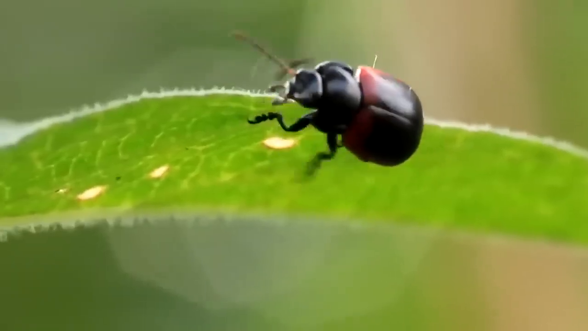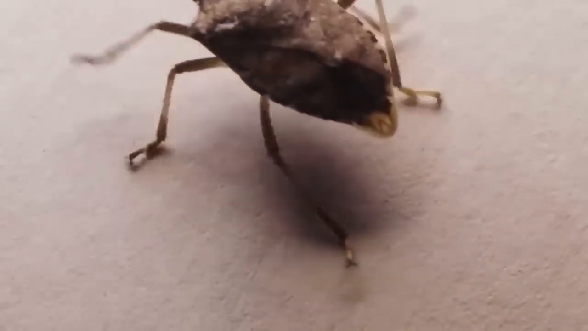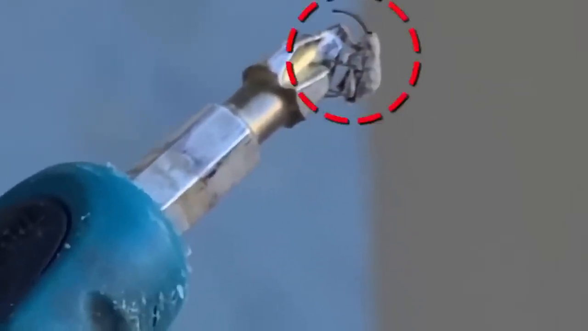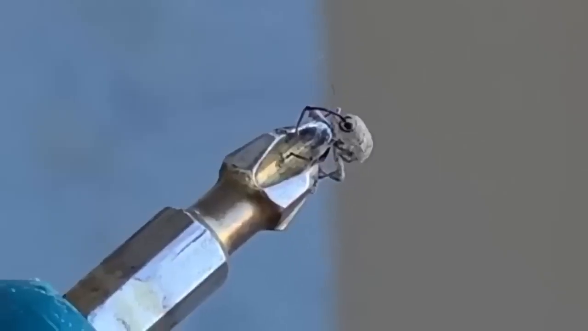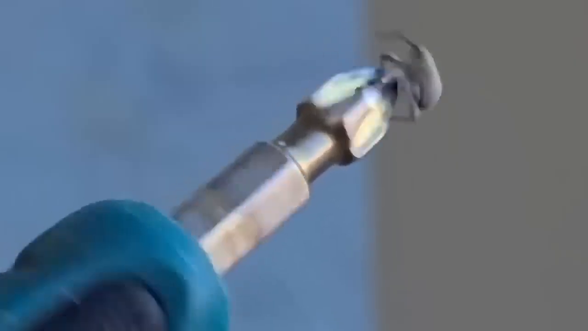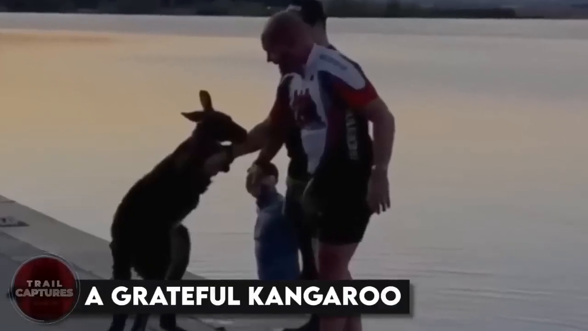A strong bug. Bugs are often thought of as tiny creatures that anyone can easily squash, aren't they? However, this particular bug defies that stereotype and proves that size doesn't always equate to weakness. Its grip was one of the most powerful I have ever seen, clinging to the machine with an unyielding force that seemed to say, "Go ahead and try to break free." Isn't that truly remarkable?